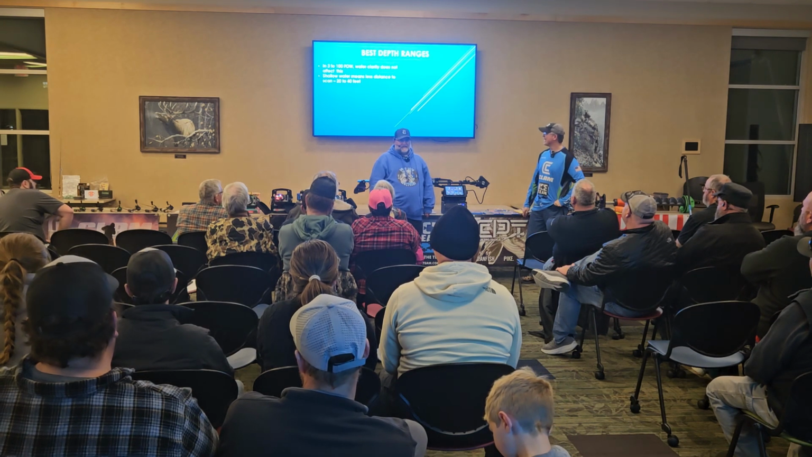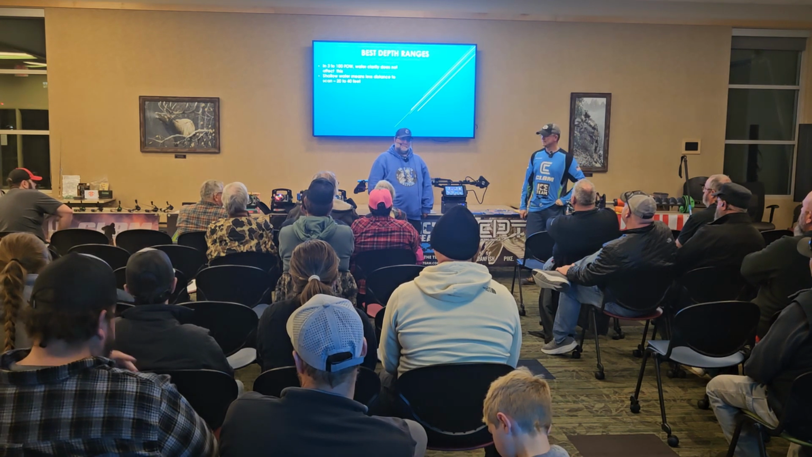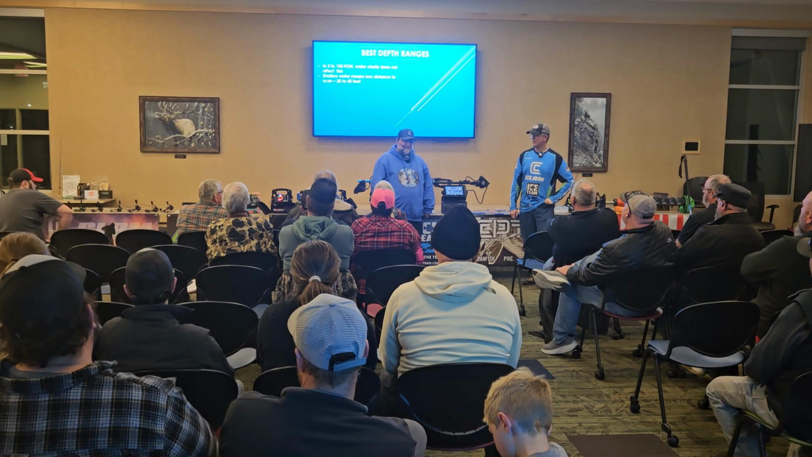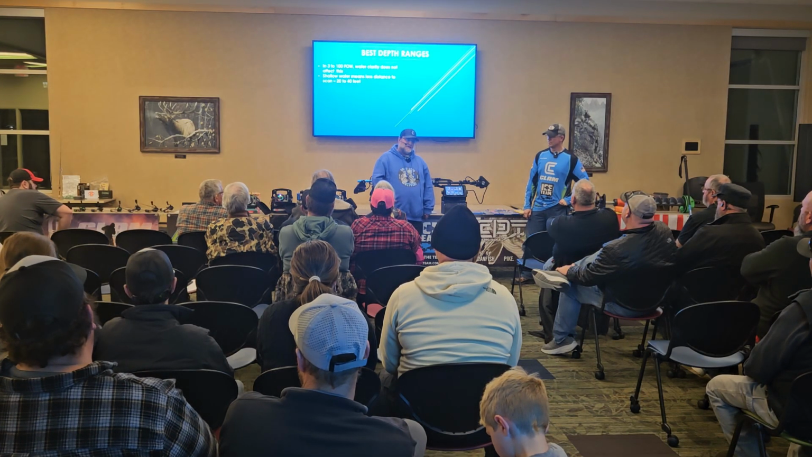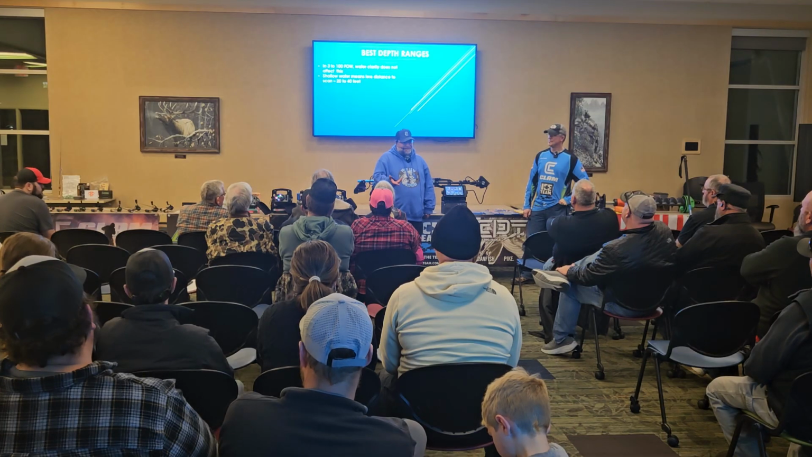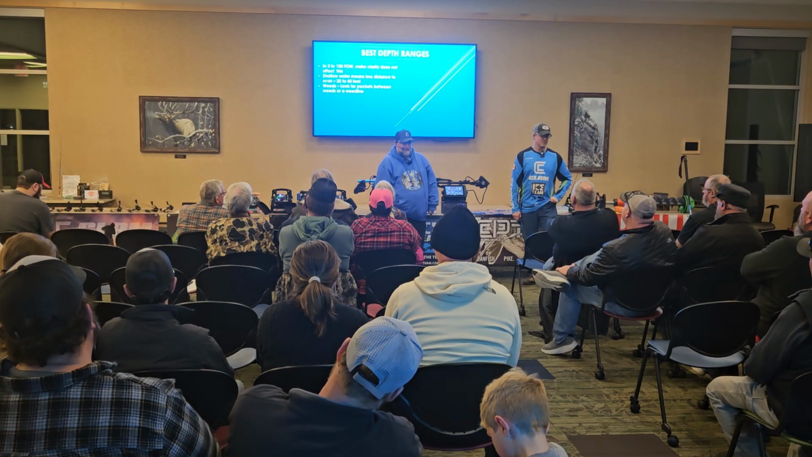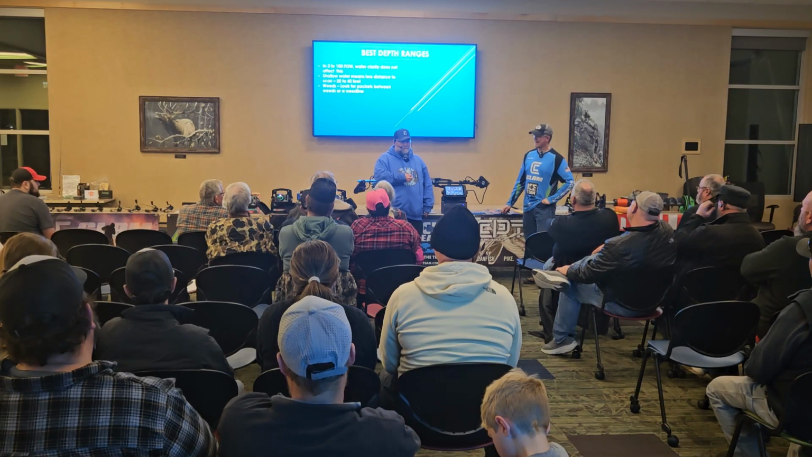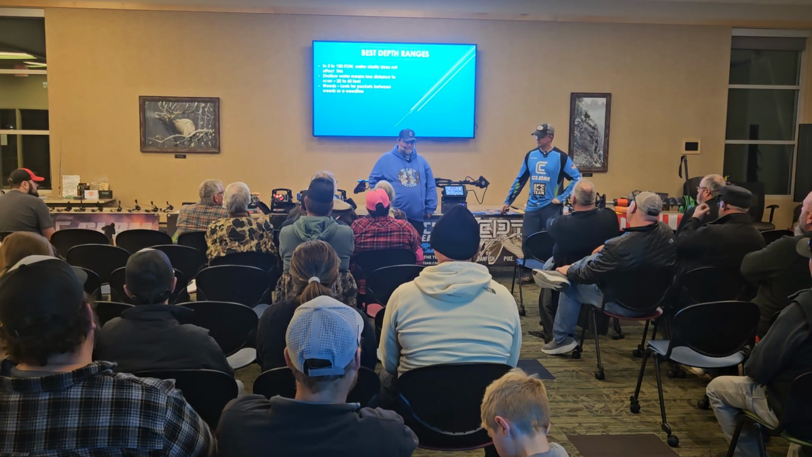Shallow water means less distance to scan. Like if I'm fishing in 6 feet of water, I'm going to be scanning at 50 feet. With the LVS 34, you can probably scan 70 feet. But usually I'm scanning less because you're going to gain more clutter from the shallower depth.